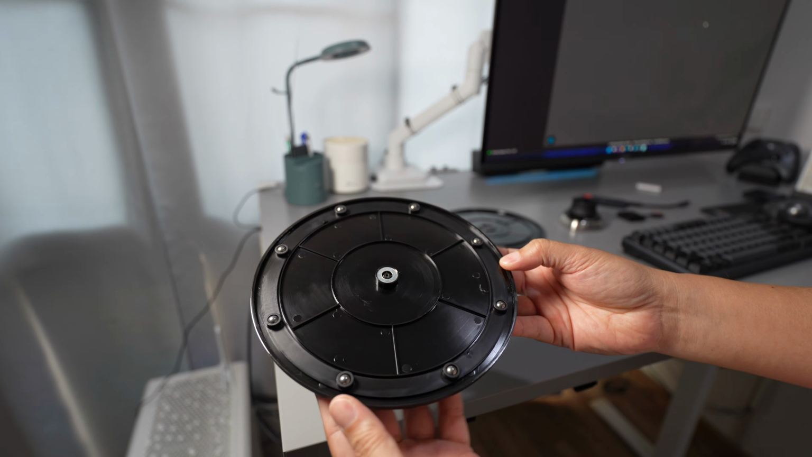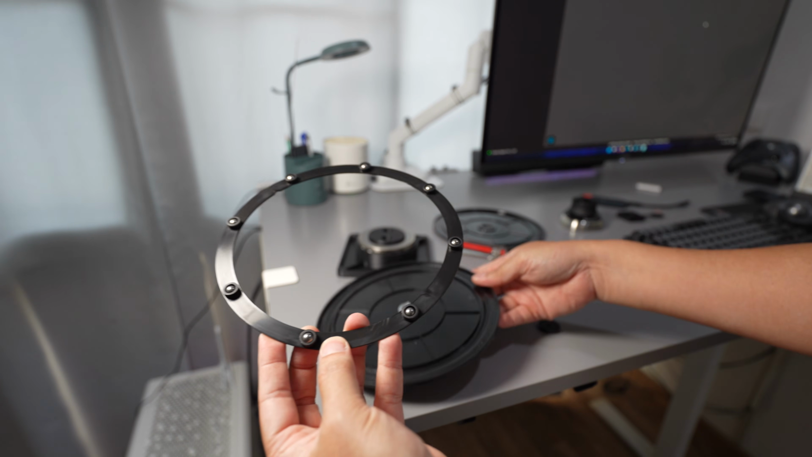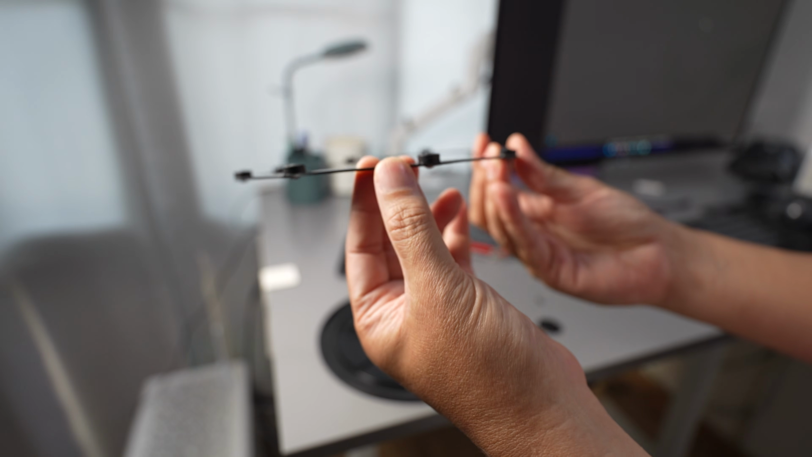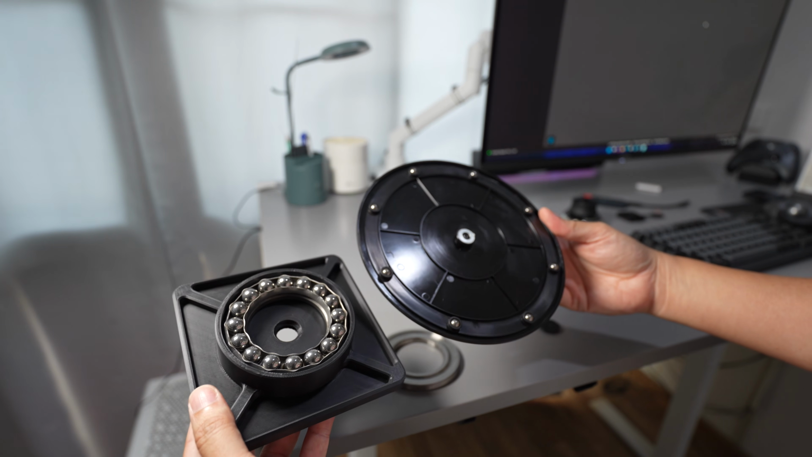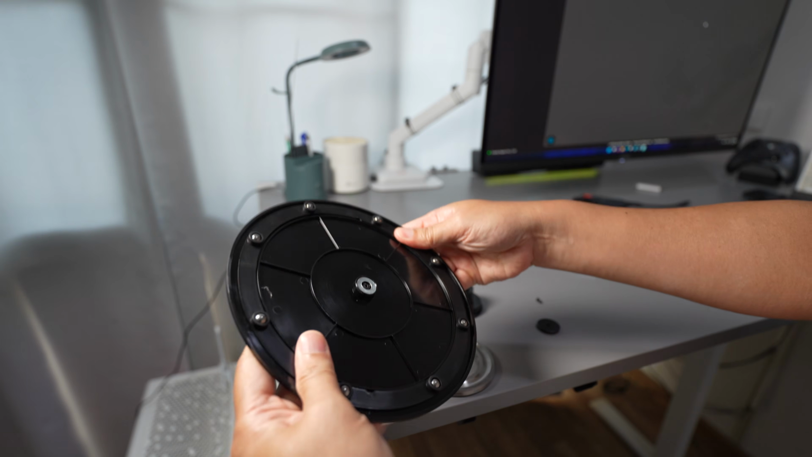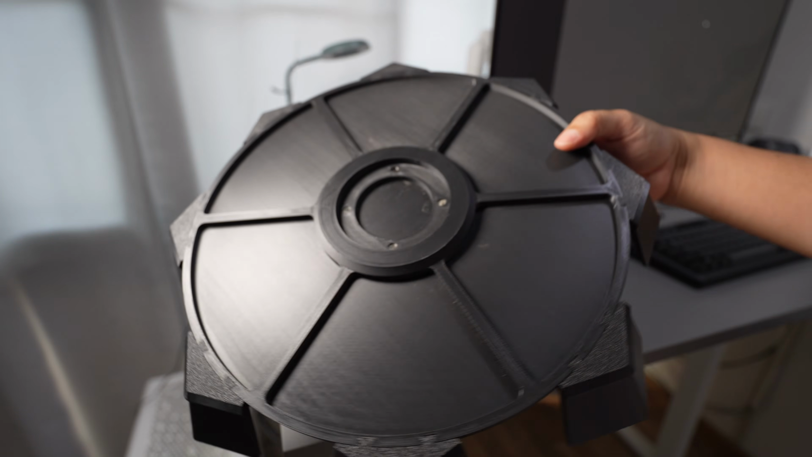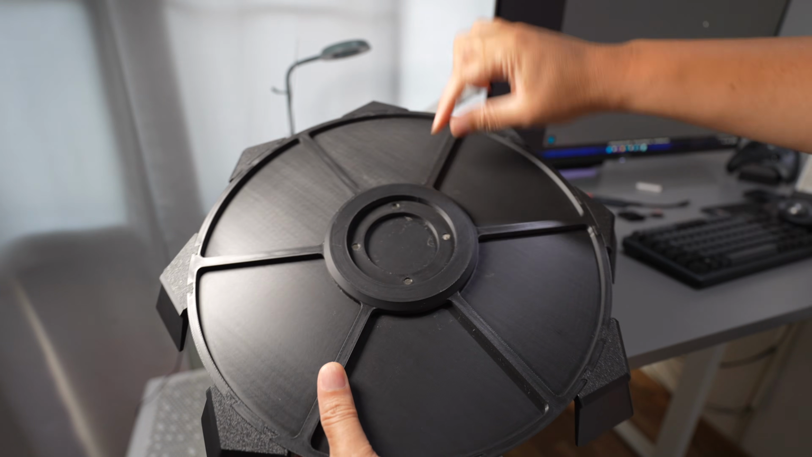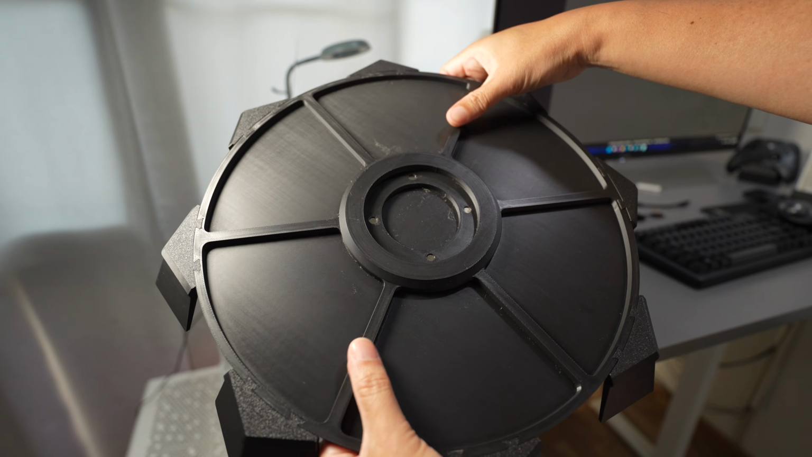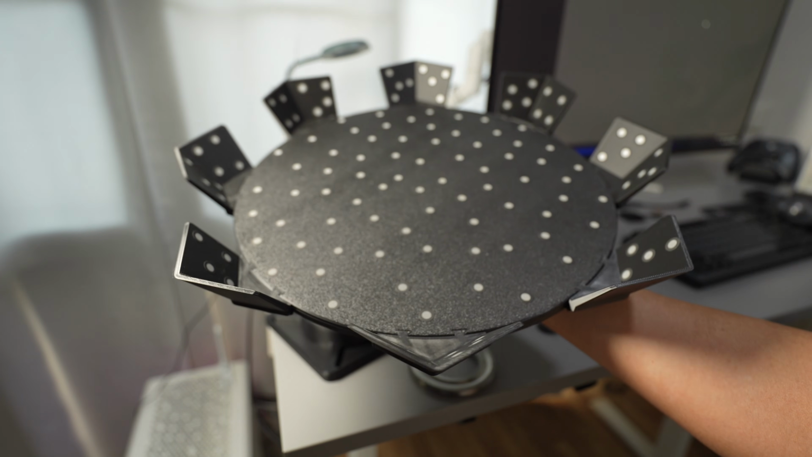So this is the bearing inside the Creality turntable. Look how thin this thing is. It's difficult to move. It's totally different. Even though it's small, it flexes because it's very thin. The one I made, even though it's much larger at 34 centimeters and I put some ribs here, is stiff, even though I just printed it with plain PLA filament.